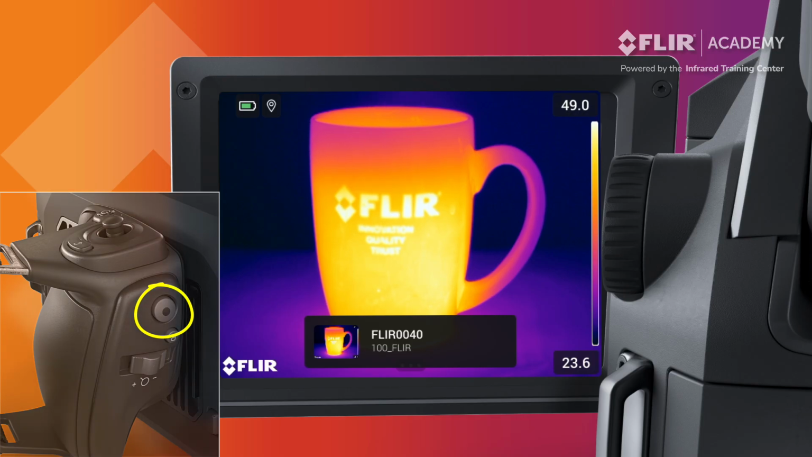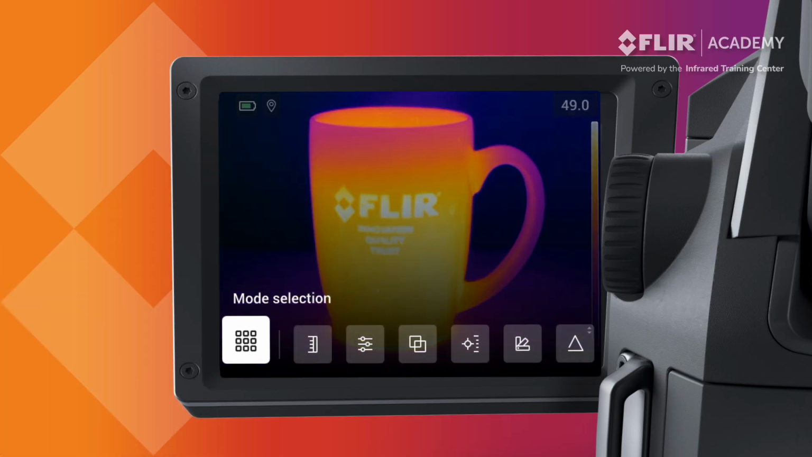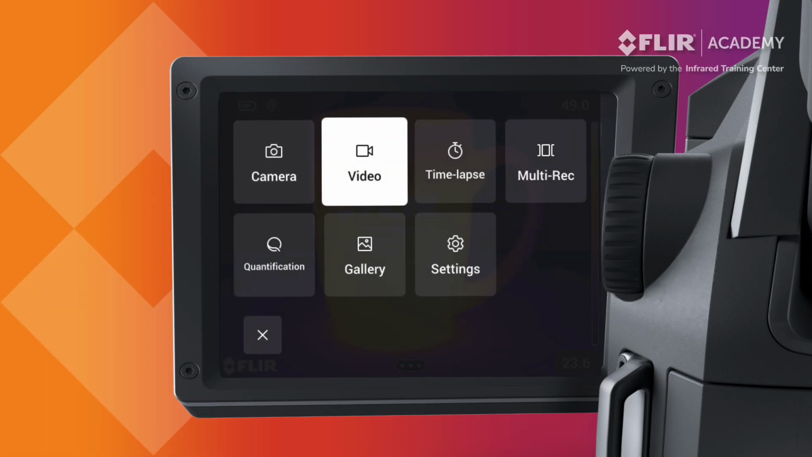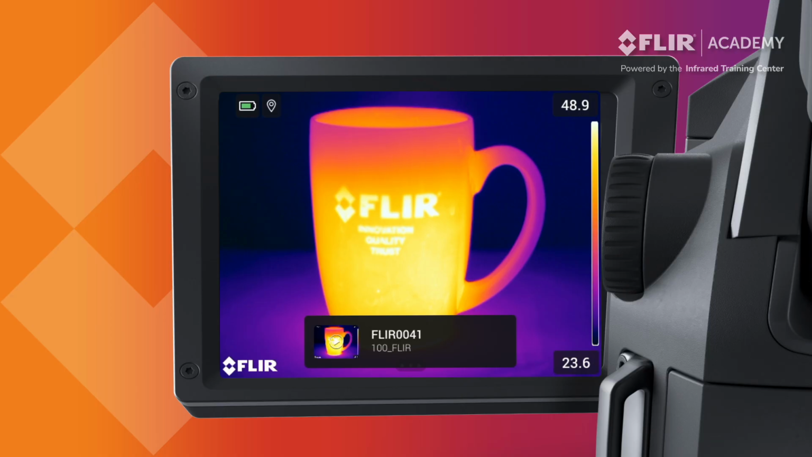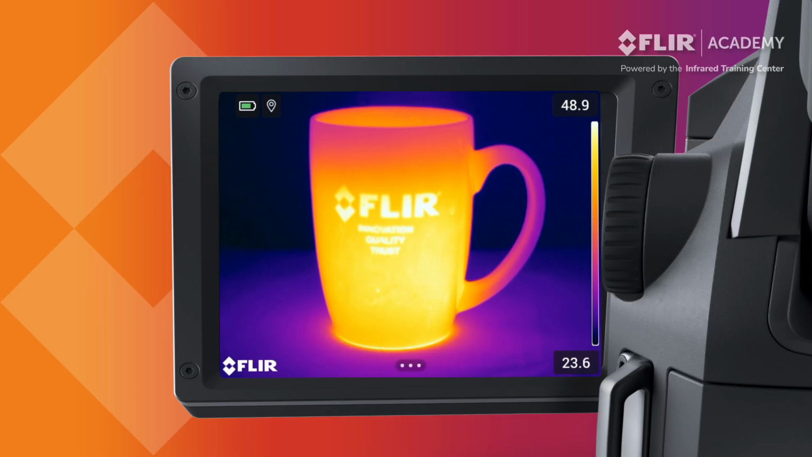Repeat this process to record a video using video mode. Switch to this mode and press the Save button once to start the recording and then once again to stop. The video file is then automatically saved.